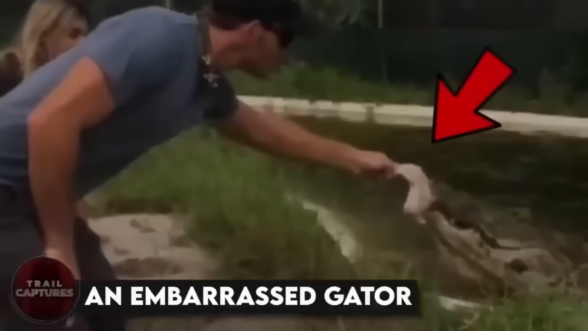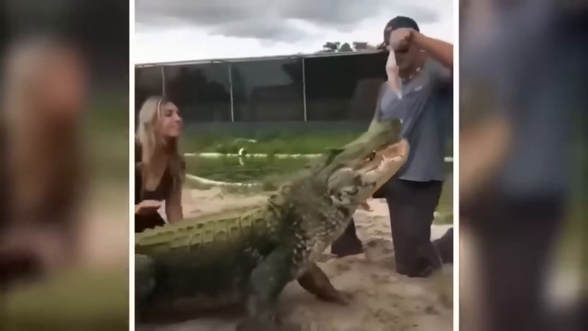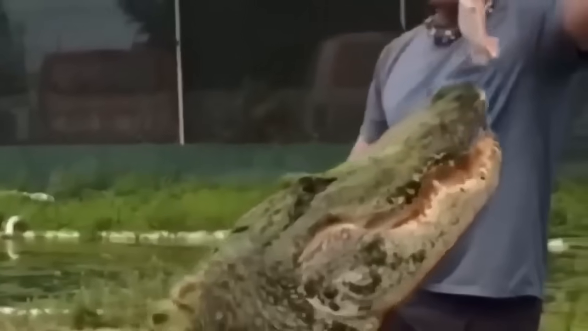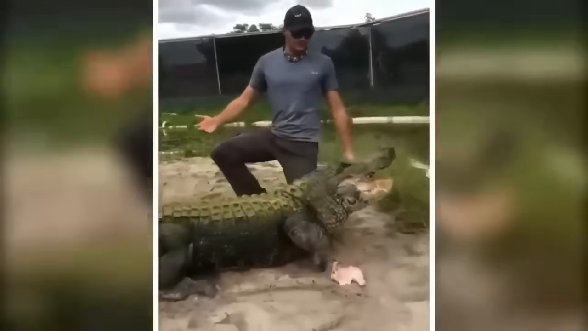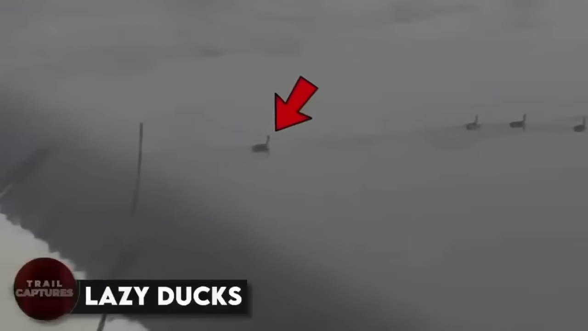An embarrassed gator. Most folks would bolt to the side of an alligator, but not these guys. This couple not only keeps one as a pet, but also knows how to make it blush. When the gator struggled to chomp down some grub, it got bashful and decided to give up and take a dip in the water instead. Aw, poor fella.